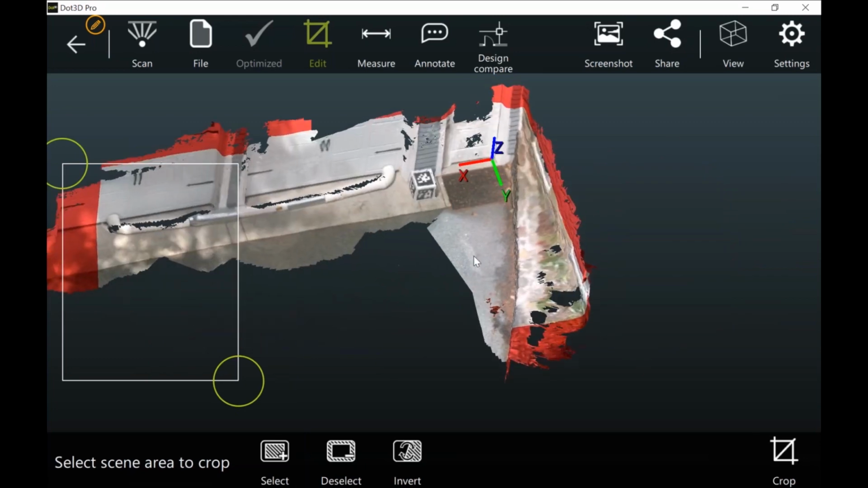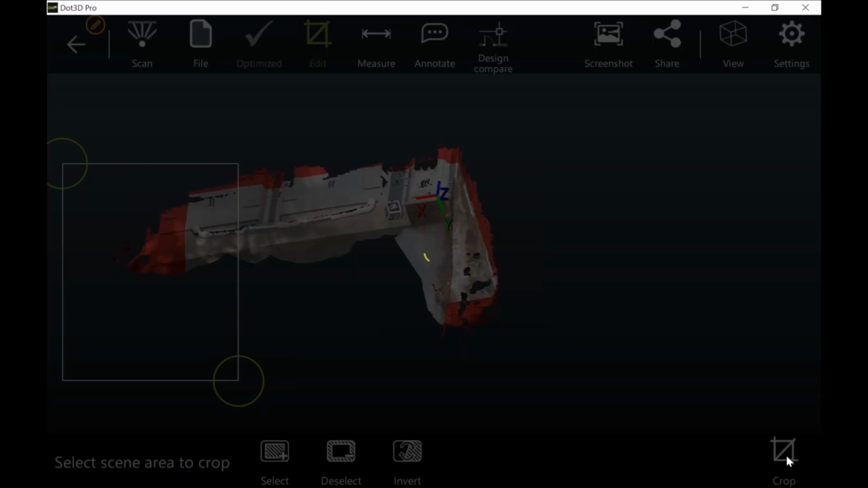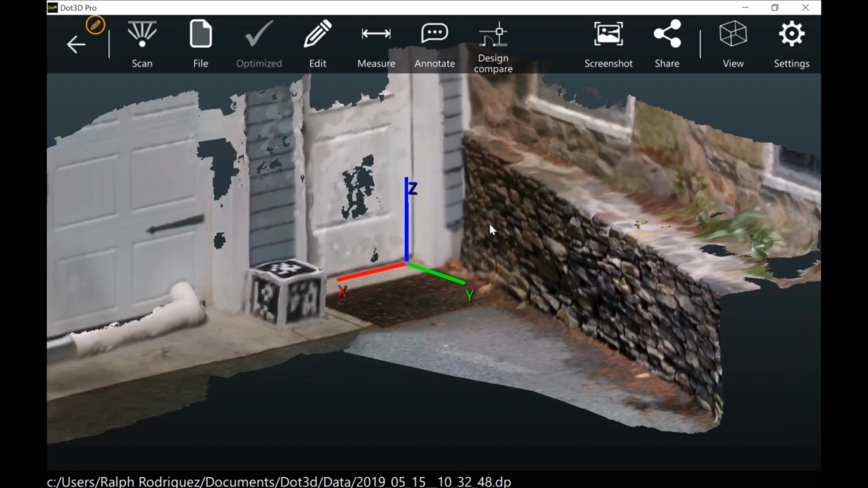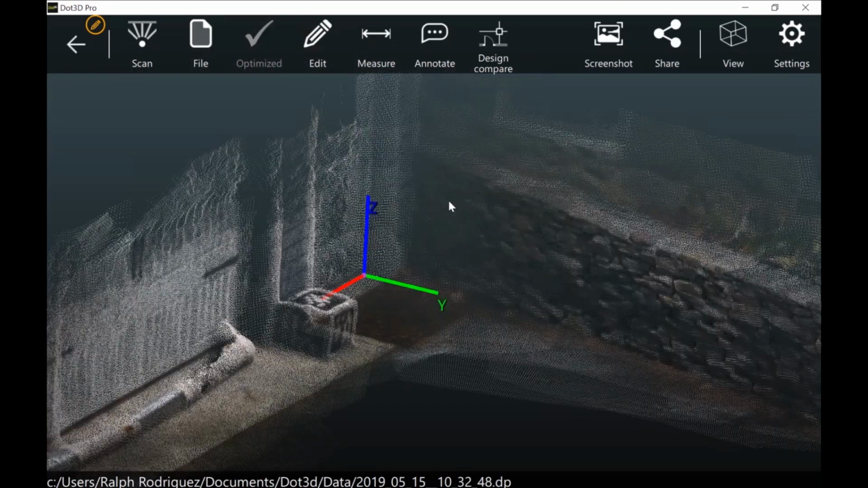Of course, you could get more detailed with this very easily. Again, everything functions the same, whether you're on a touchscreen like I am or on a mouse and keyboard. And you just press the bottom right to complete the crop. Next, I'm going to move on to the Measure tab.